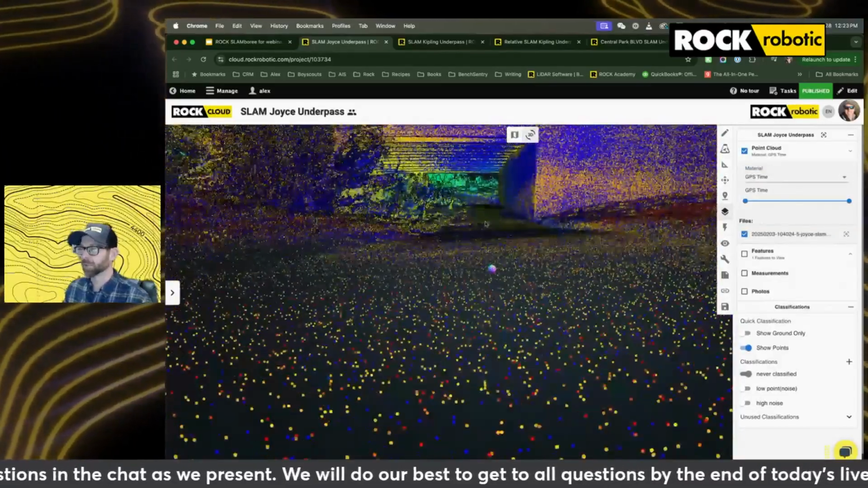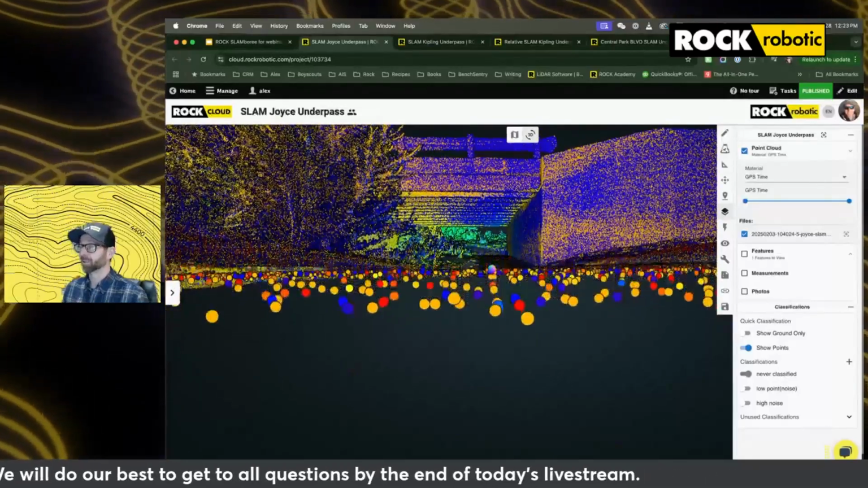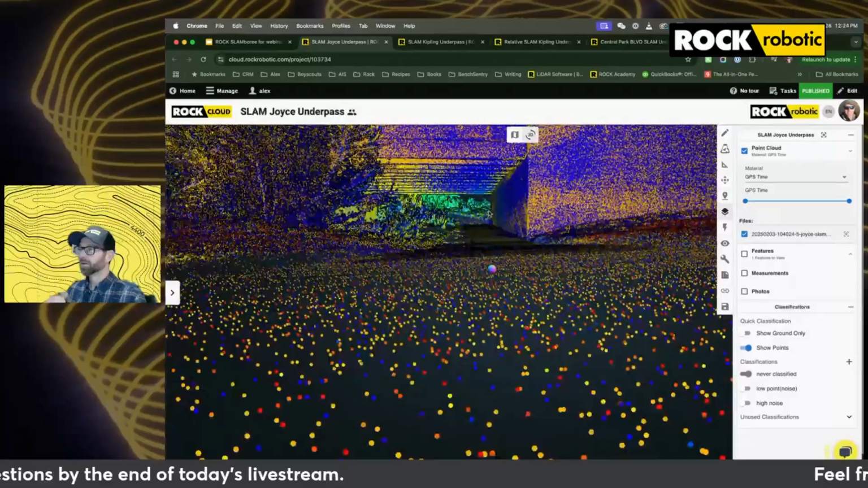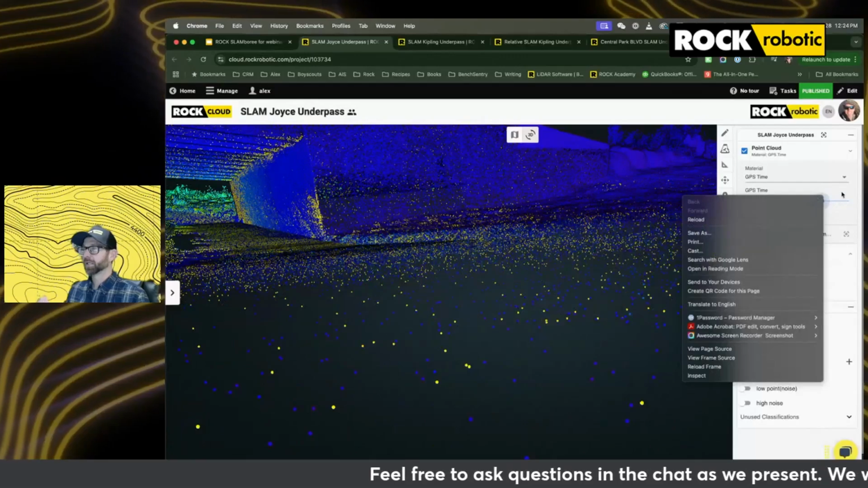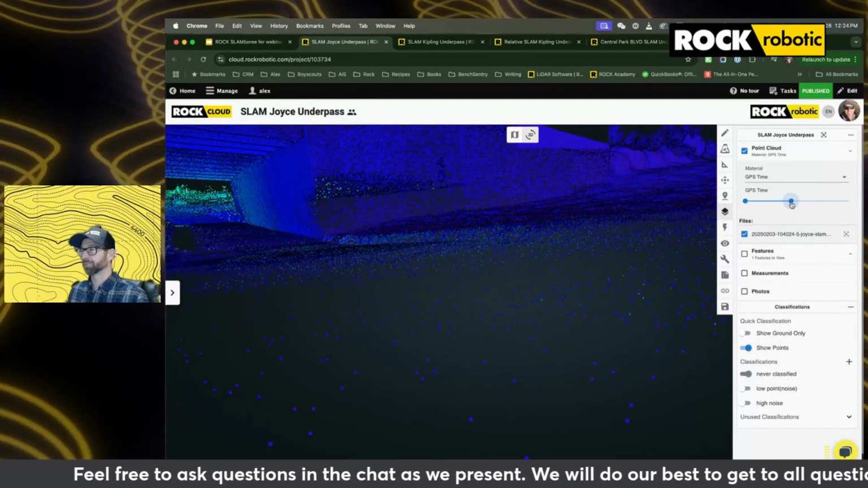So if we zoom in and really look at it, you can see that our blue is going to be that early time, and the red and yellow is going to be the later time. There's really good alignment between them. That's indicating that what we see at the start of data collection is looking the same as what we're seeing at the end of data collection for the same feature.